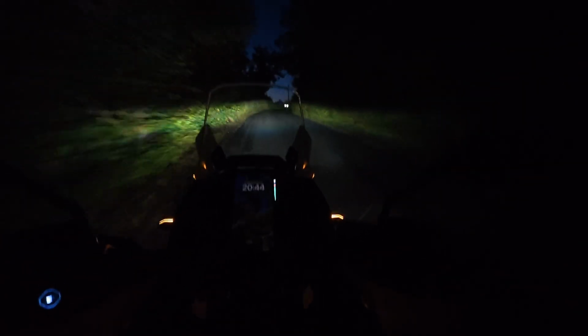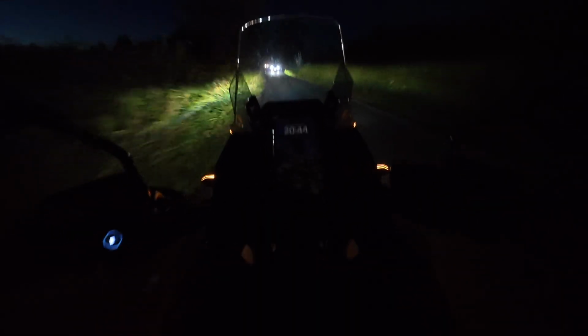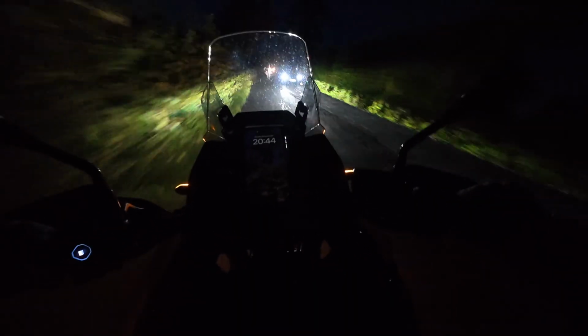Obviously it was more stone sort of stuff as opposed to mud, so it'll be interesting to see how they perform. If not, I'm going to put a little bit of money on the back burner, so that I've got a set ready to hand if I want to transfer over to the knobbly.